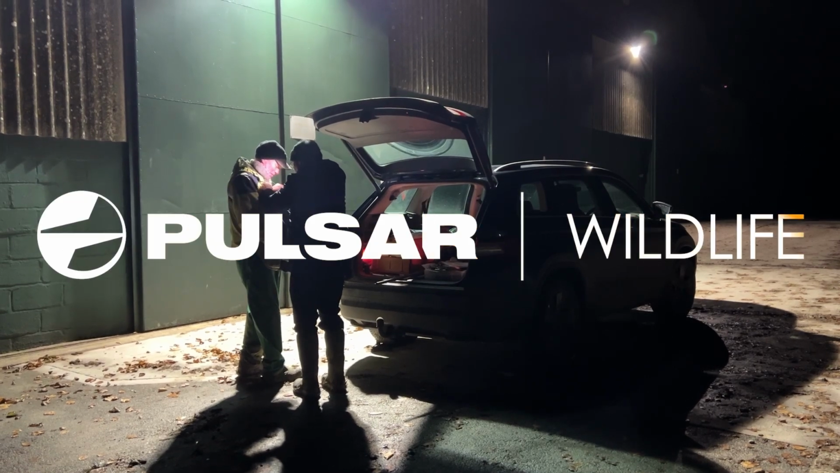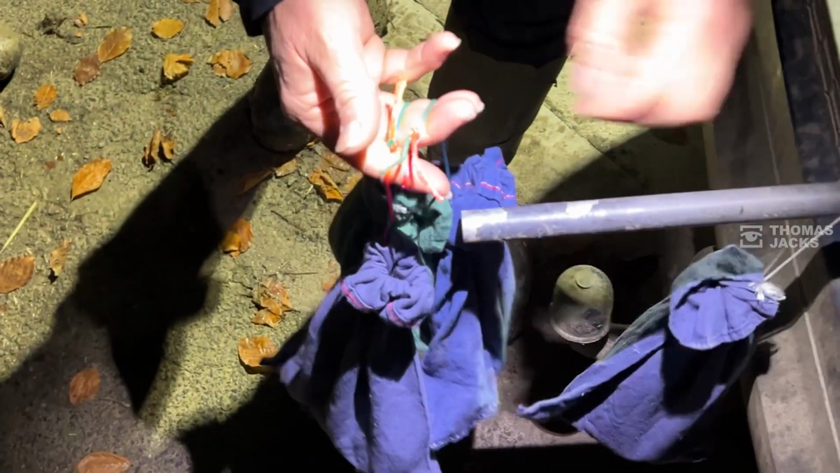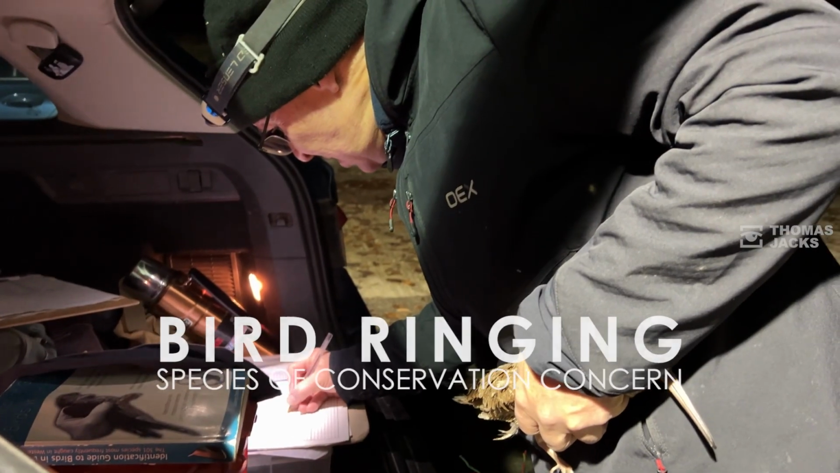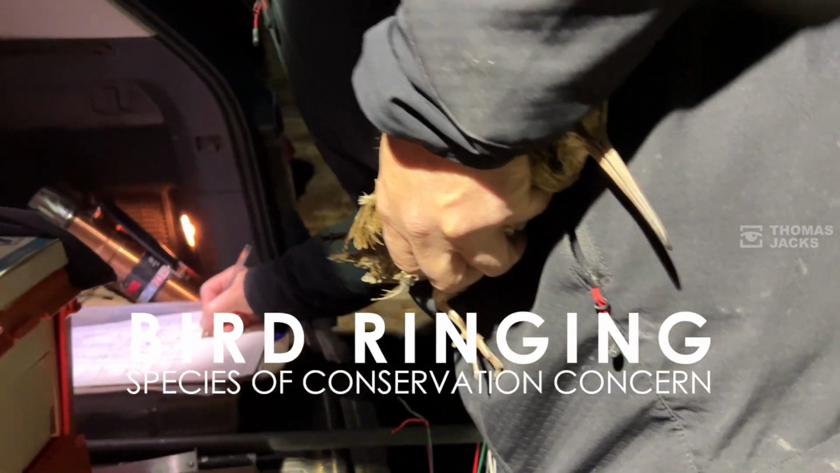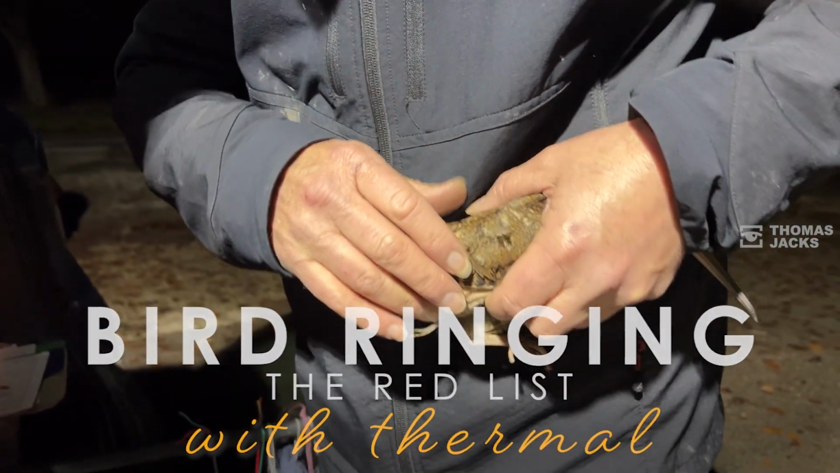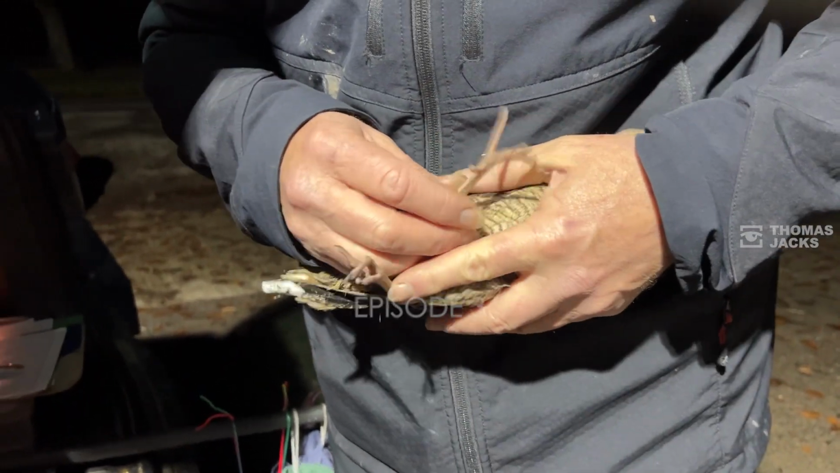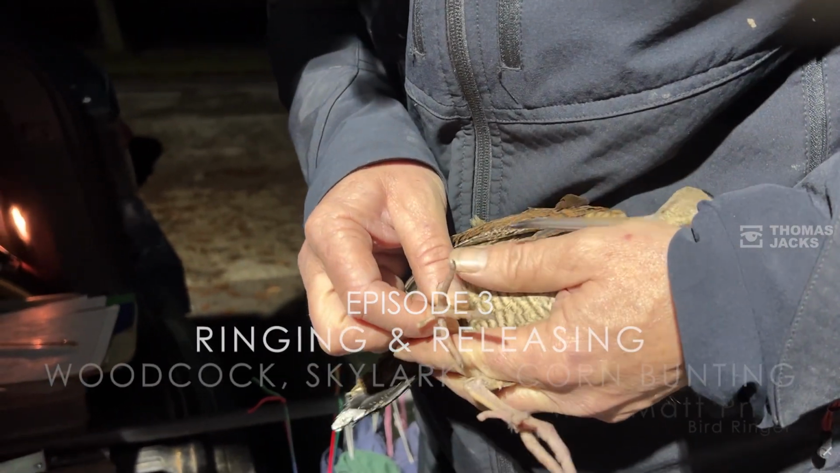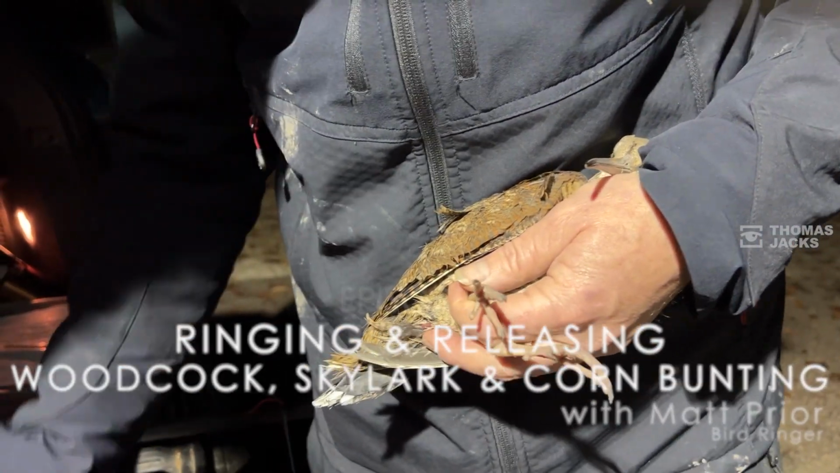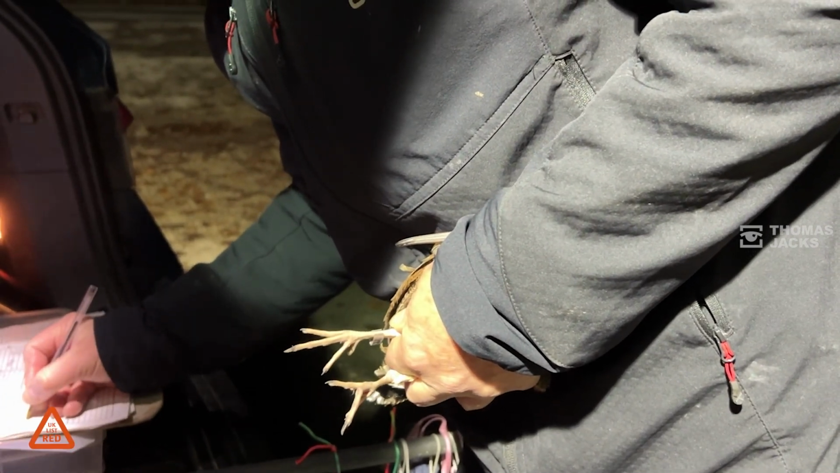What we'll do is we'll ring the woodcock, process it, but these, I can process these one by one, bag them all up, and then we'll release them all in the dark, one after the other. Good. So, the woodcock's the heavy beast. 400, take away 45. So this is 355 grams. Woodcock, a very strong bird. EW55254.